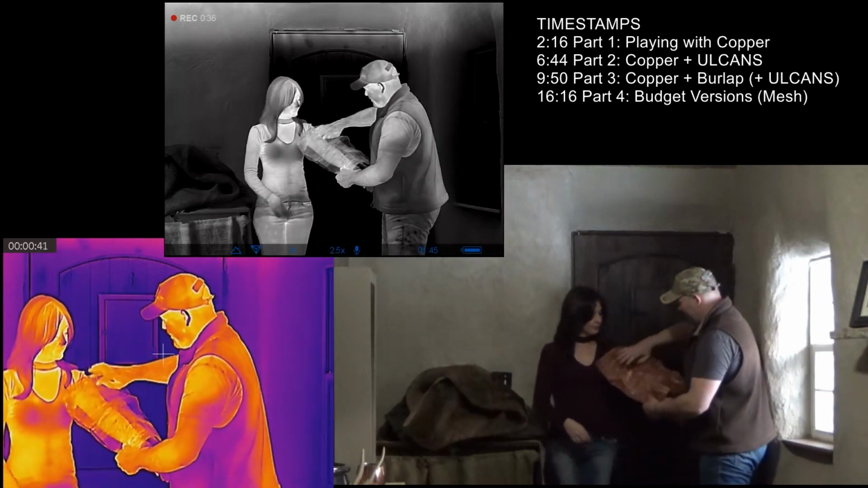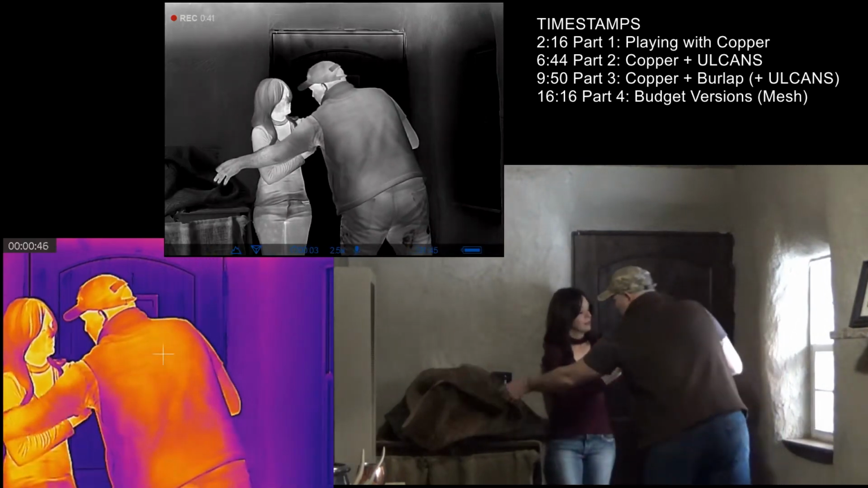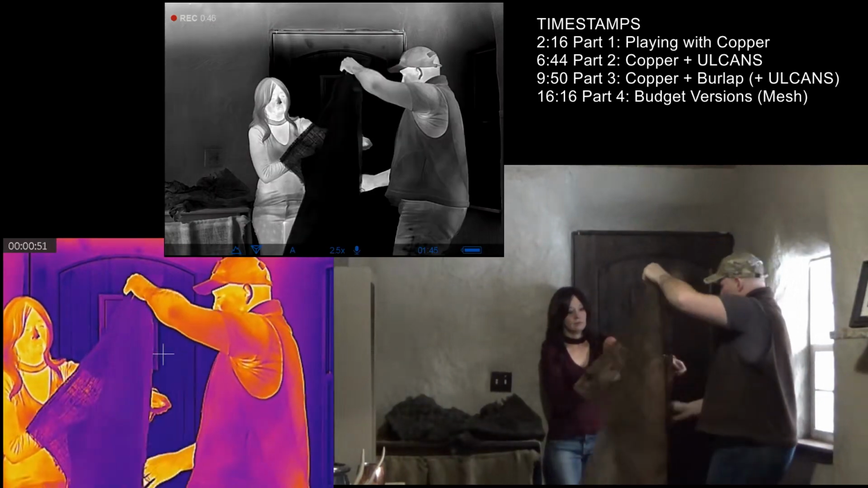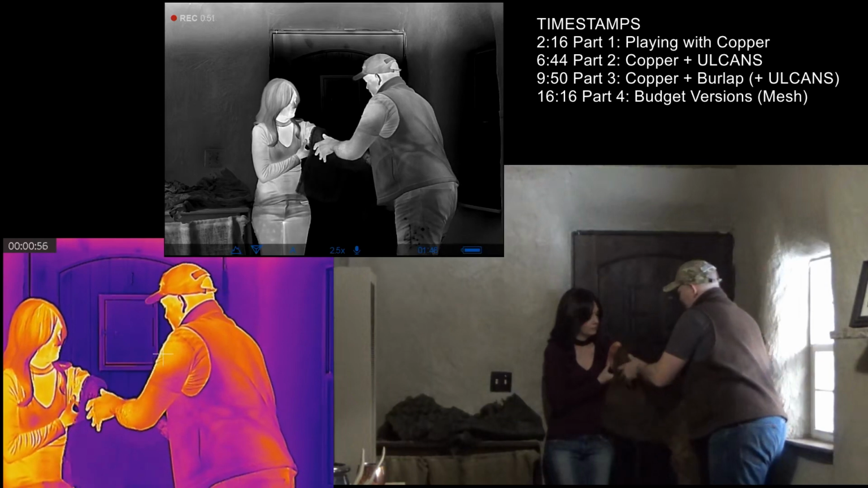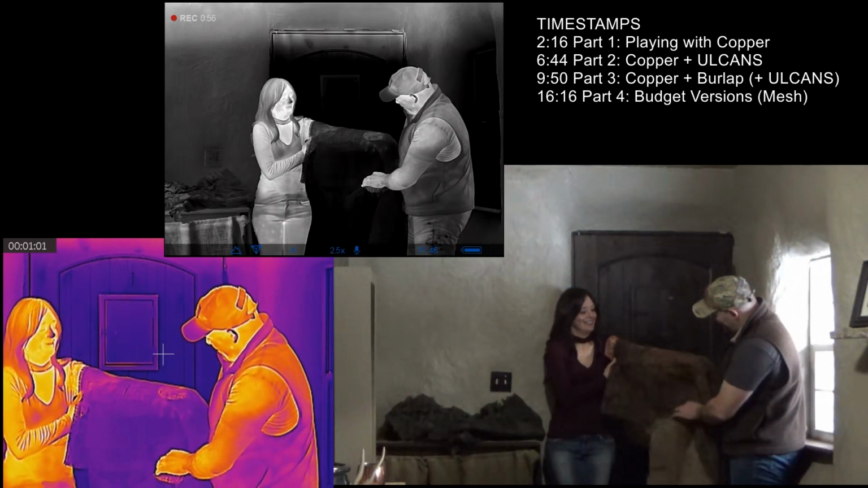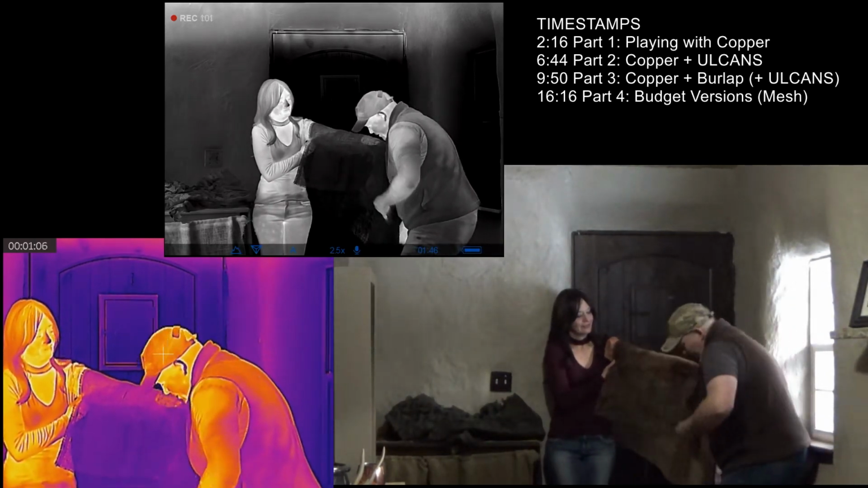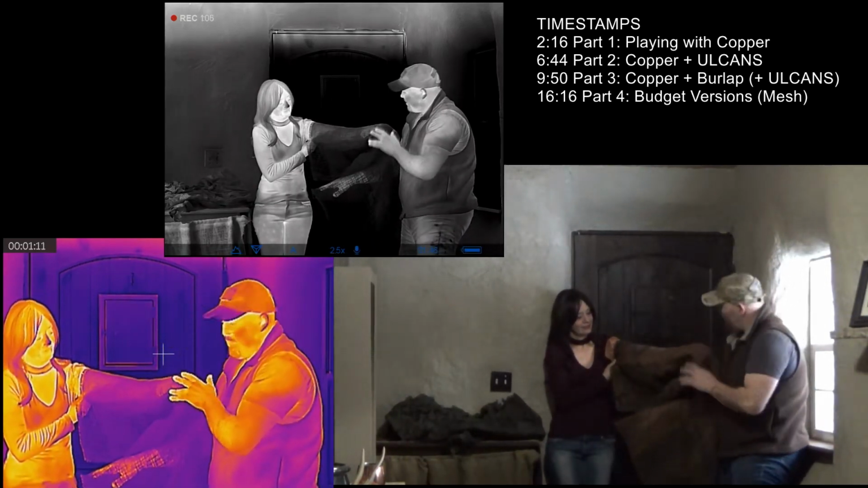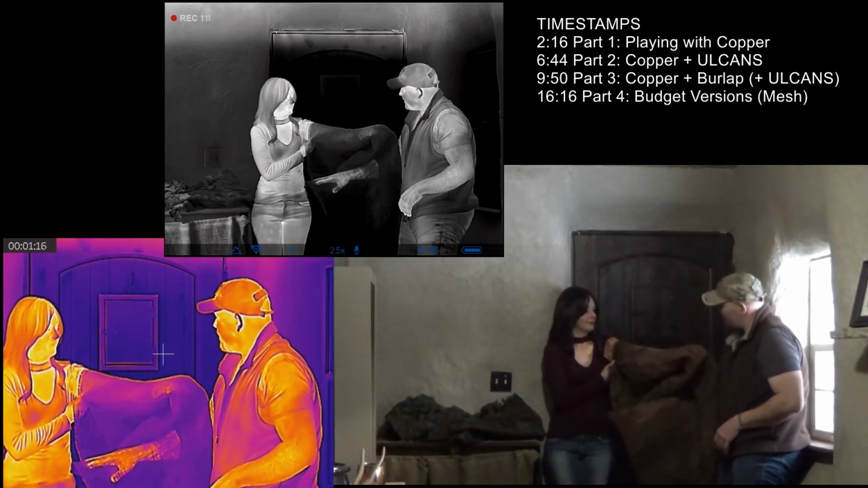So we're going to do the 2 layers of copper. Pinch there. And this is burlap material. I'm going to try and keep this out here because just like the beekeeper suit, it smells. That's alright. I can make it through. Alright. And then I'll clear this side for comparison. This is 1 layer of burlap, 2 layers of copper. I'm just gonna let it heat for a second here.